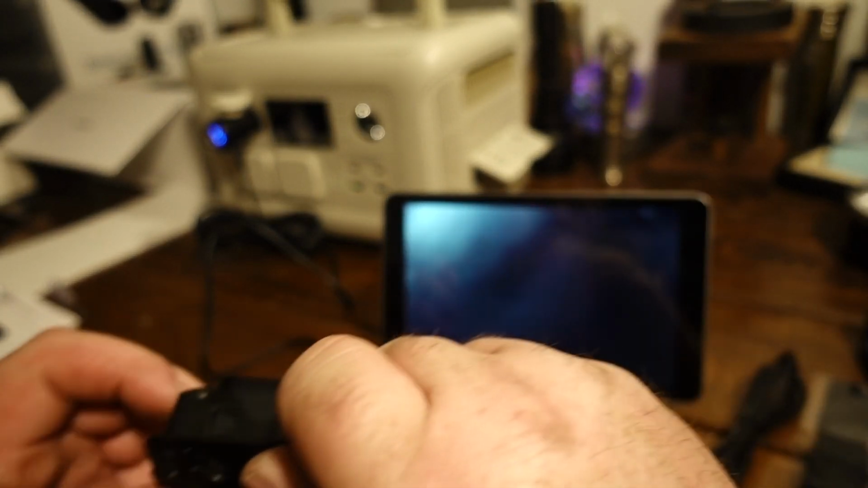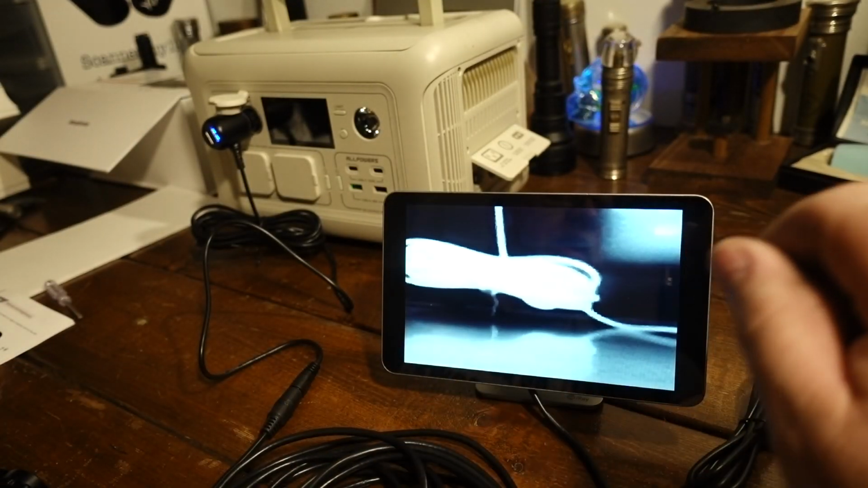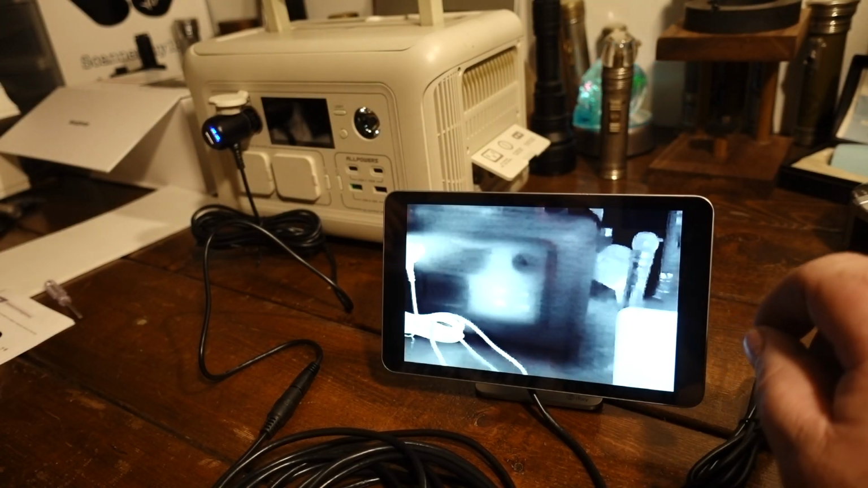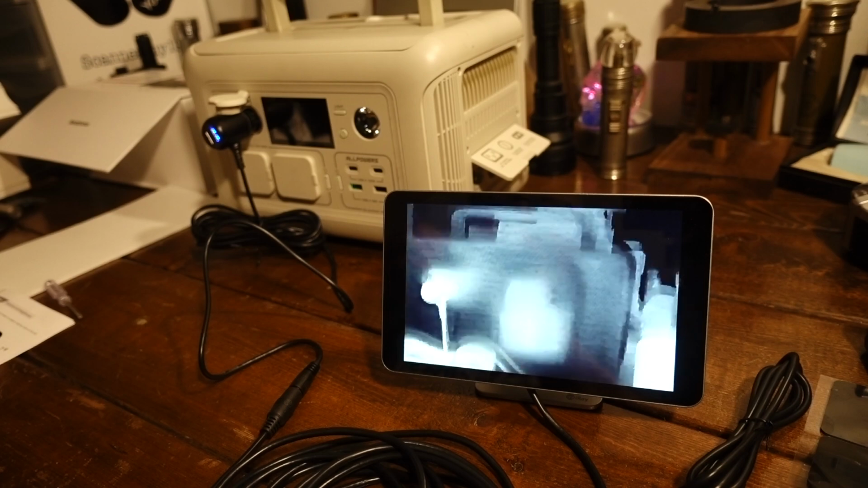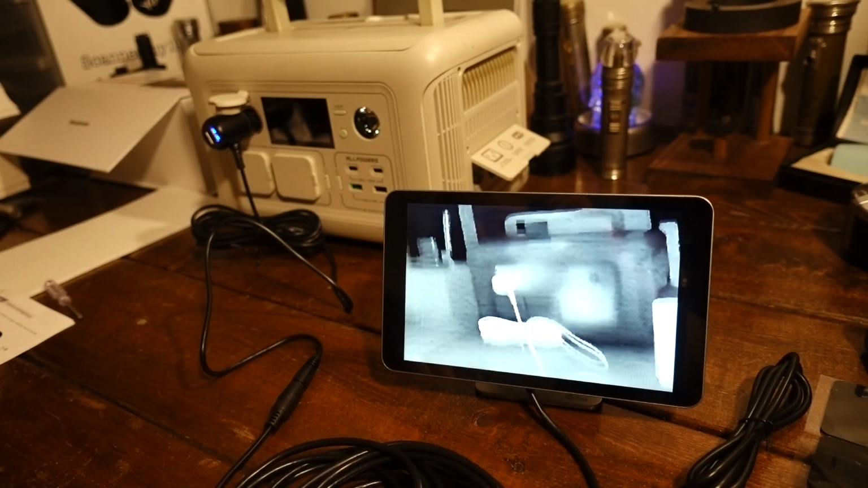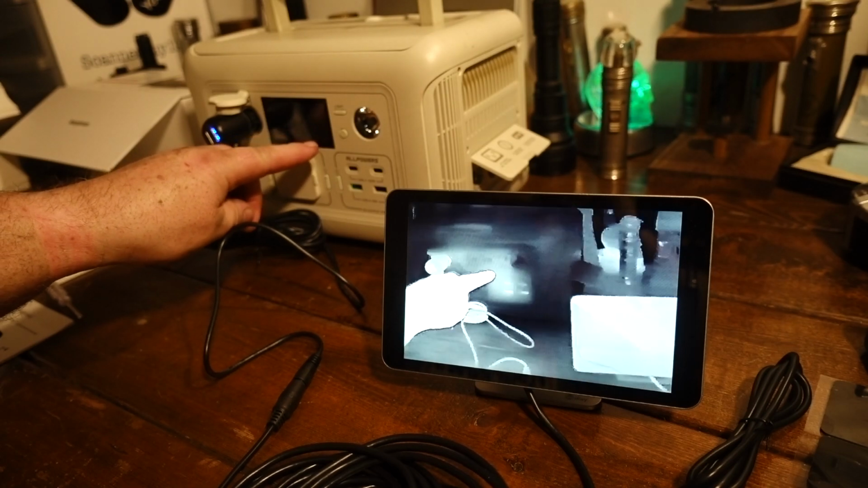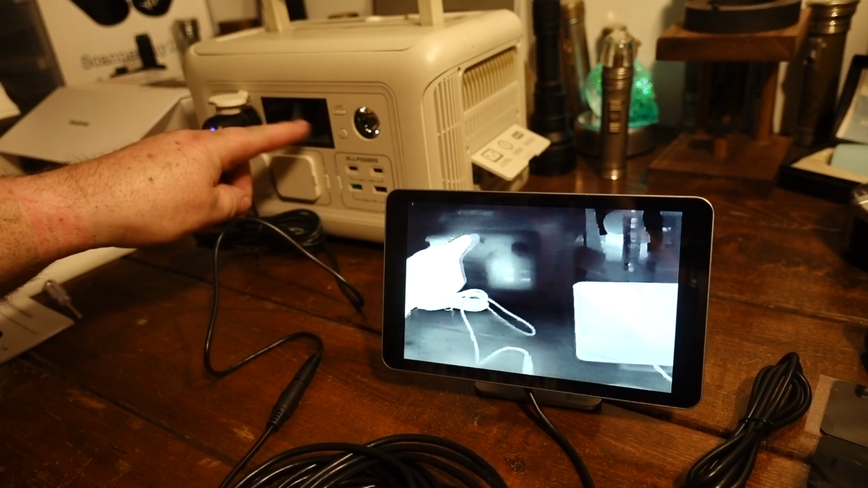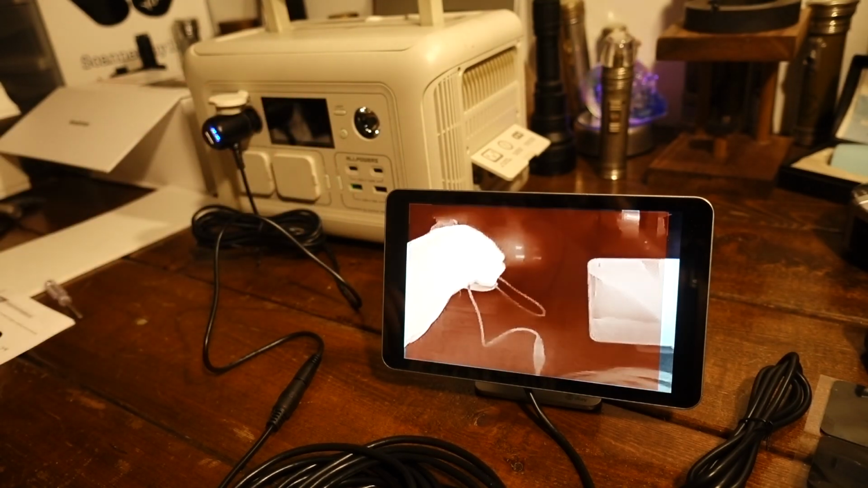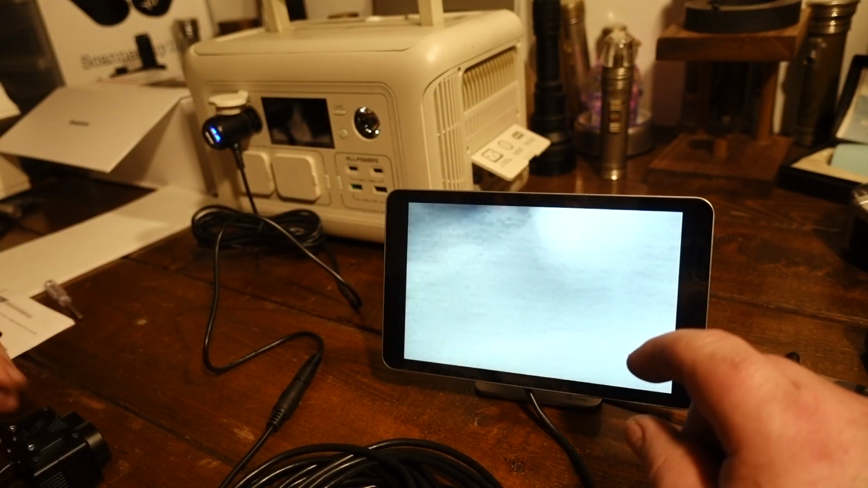That would work good, or rig up some other kind of mount. Seems pretty good. What I'm going to do is point it at the All Powers power supply right there. If you see them close, of course it's not going to focus as well. I don't know if I can back up. There's the thing there. And the heat you can see with the USB ports. And there's my hand.